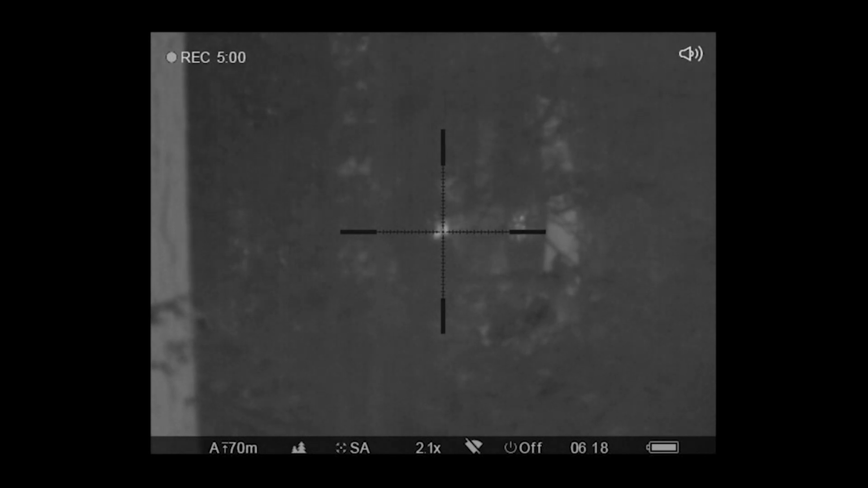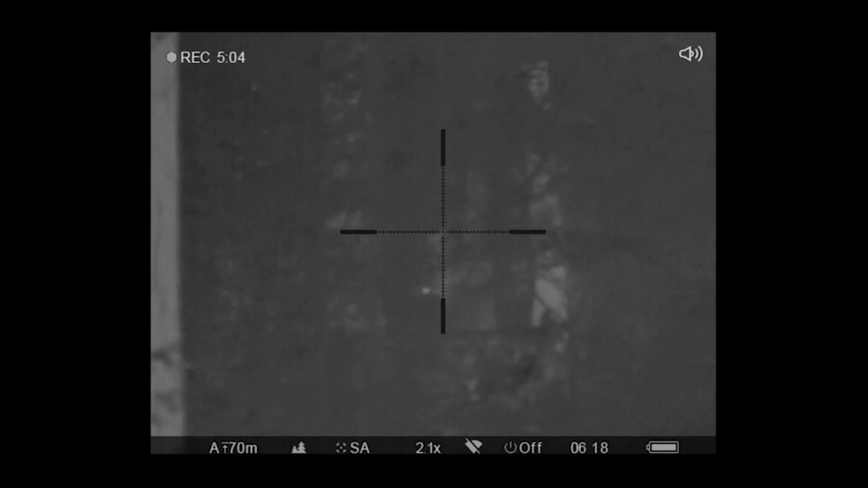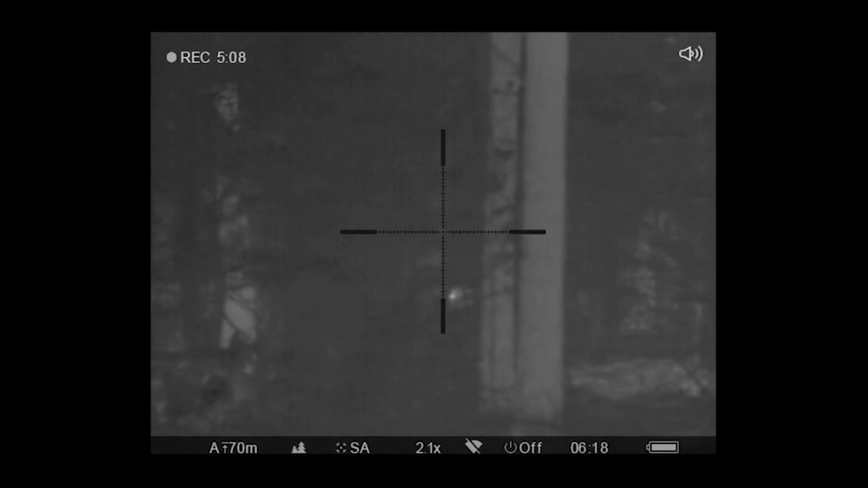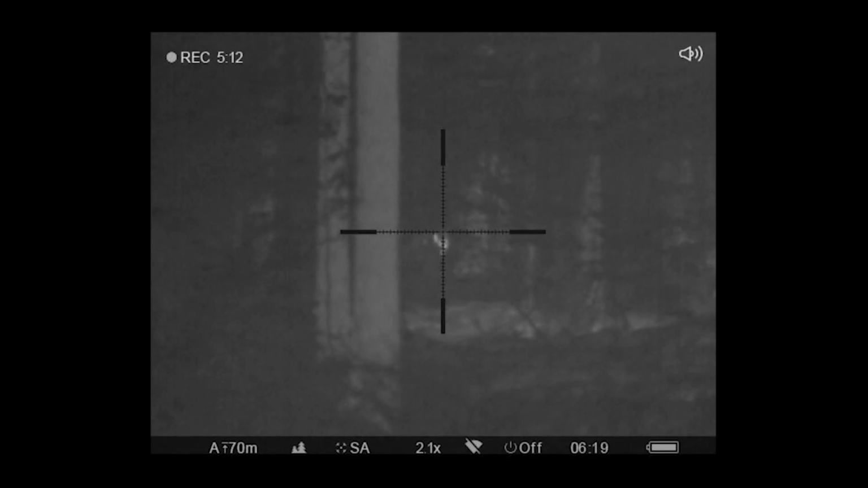One, two, three. He's down. There's one on the right that's down too. Oh no, he's moving to the right. The one to the right. I see him. Like I said, it's a 100-yard shot. I mean, we can do that, no problem.